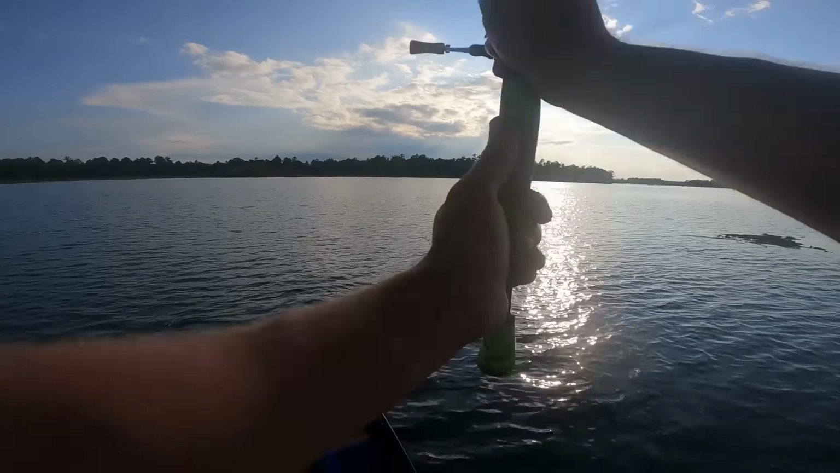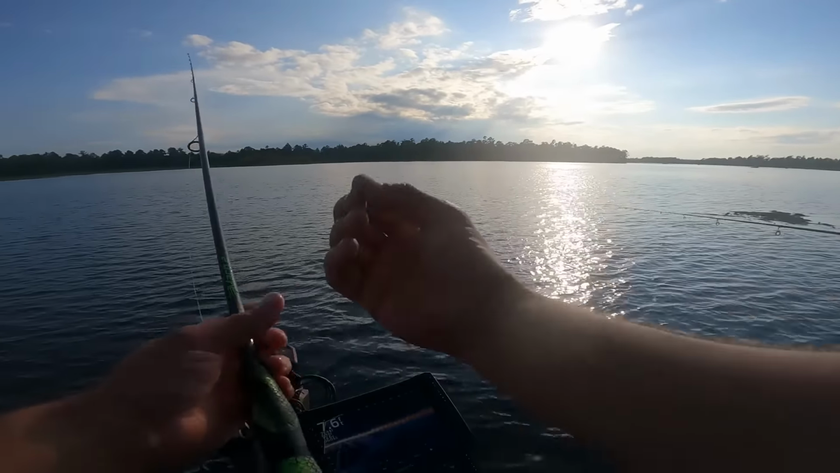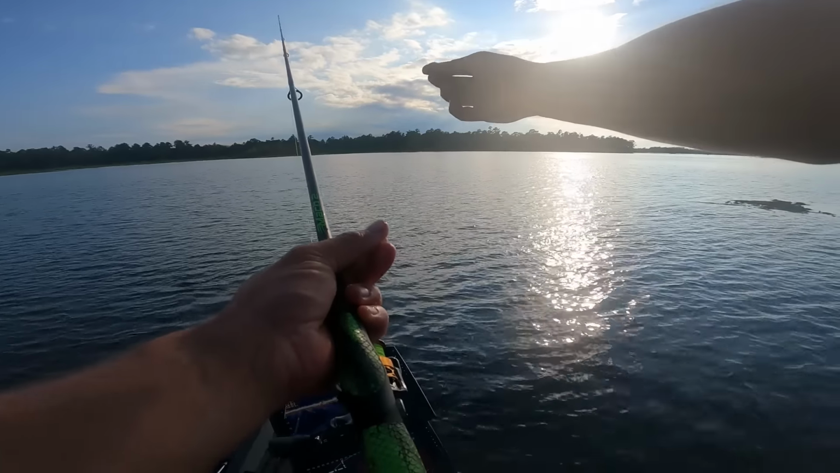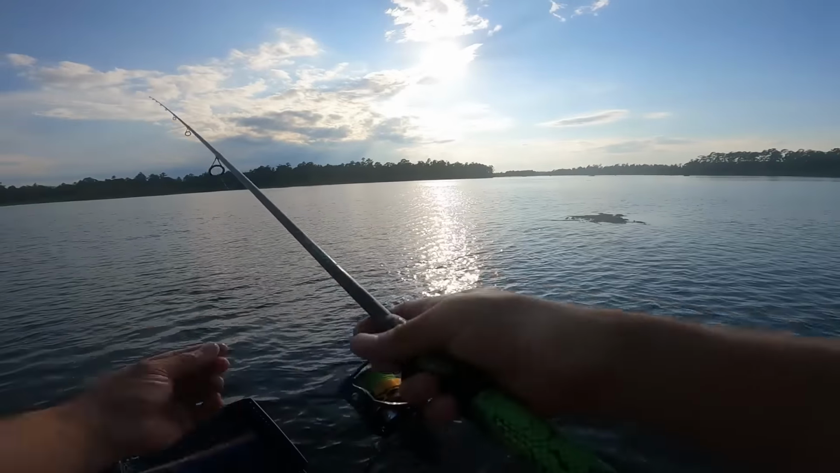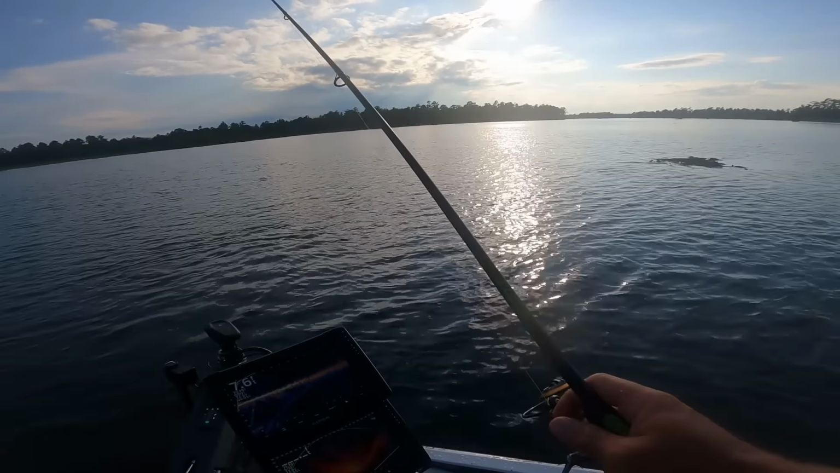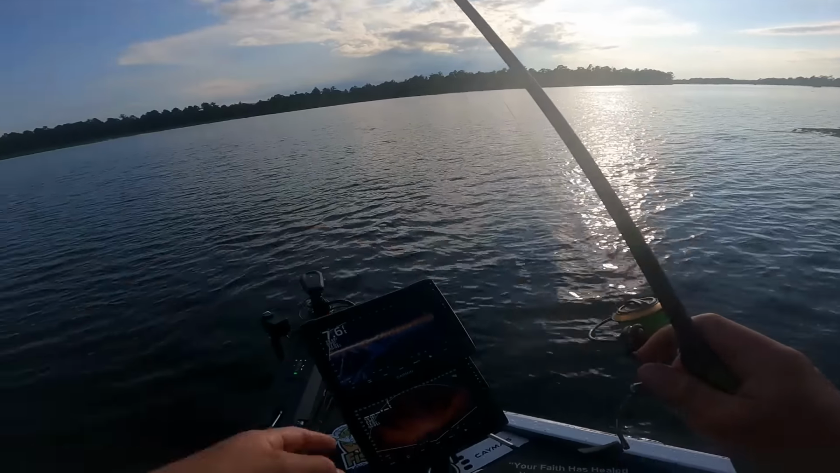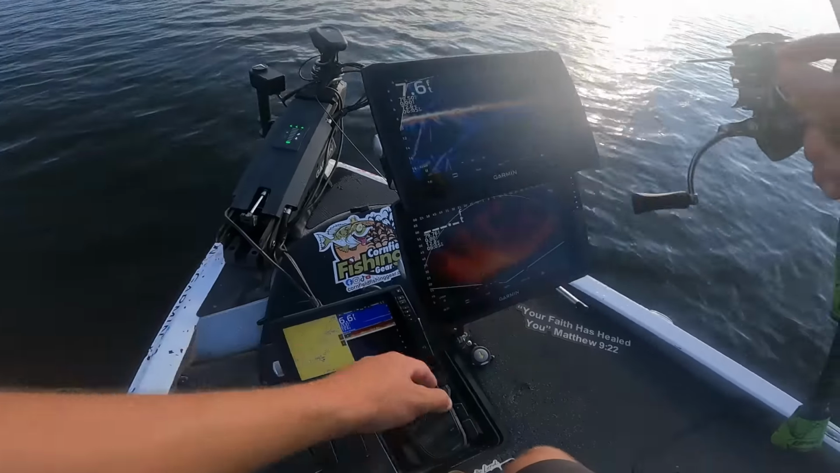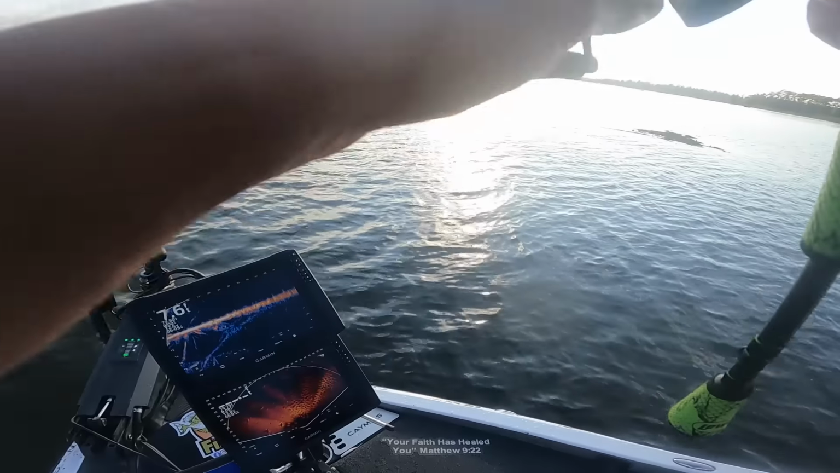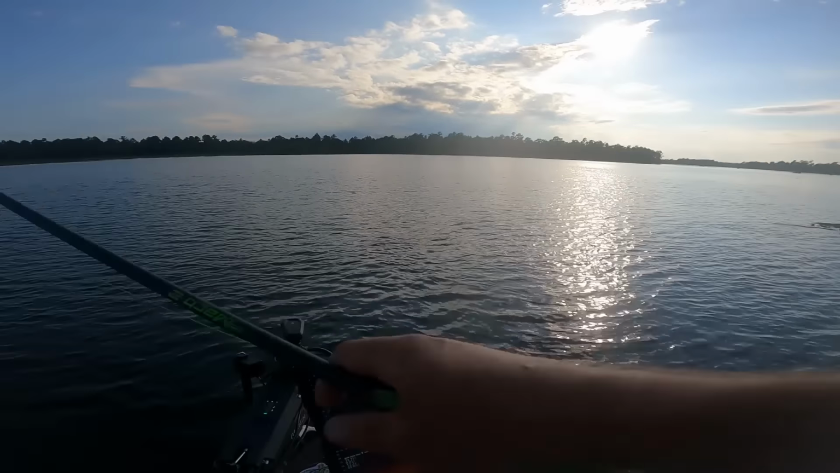We are throwing it right out there. I'm using a little split shot with a hook about 1 foot behind the split shot. He's using a split shot on the bottom with the hook 1 foot before the split shot. Just kind of letting it sink down about 7 feet. This graph says 6.6 feet where they're at. Let's see if they smoke it. Oh, I think I got hit.